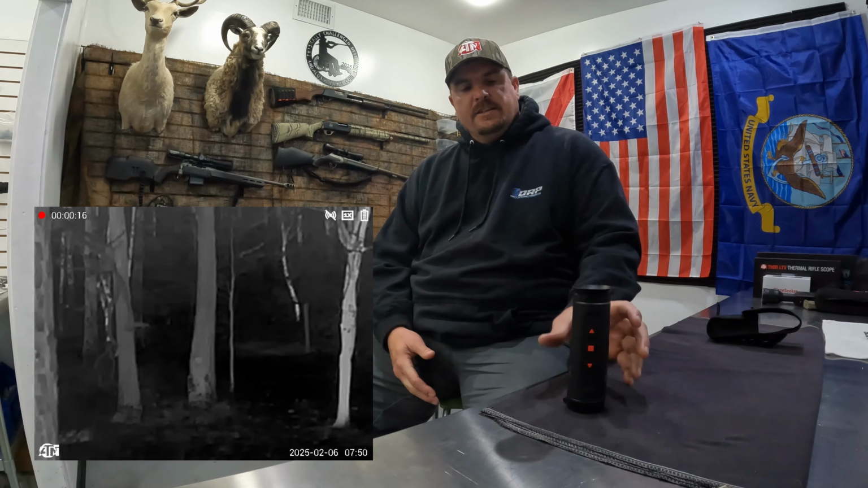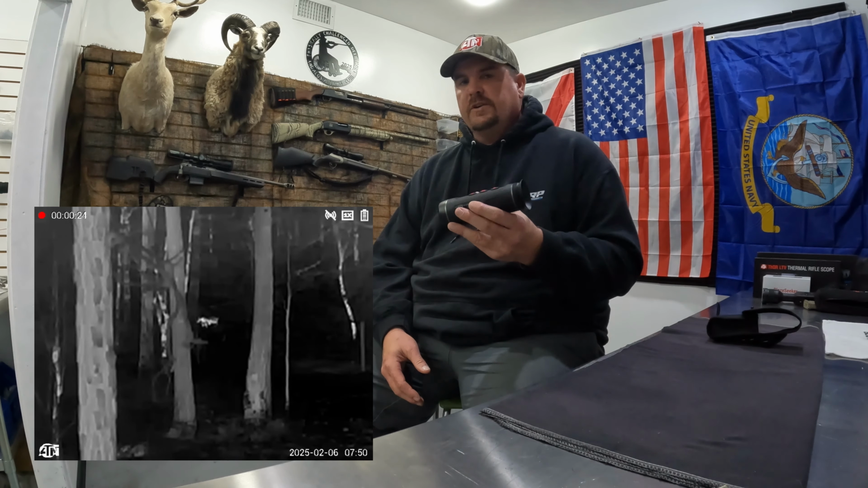Had I not had this binocular, I would never even have known they were there. I didn't hear them. You know, it's late. You're kind of cued into listening for certain things. I'm listening for corn crunching or brush, and these guys just didn't make any noise, and they went right on by. And I happened to have this thing out, and I was able to spot them.